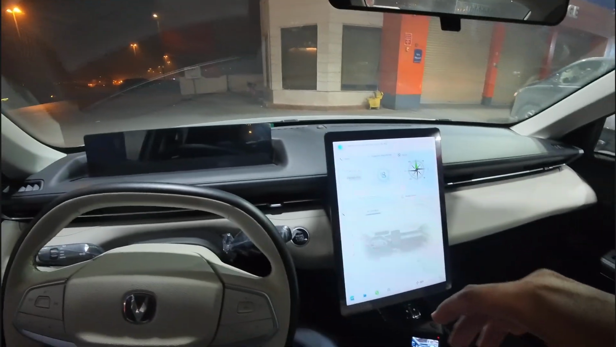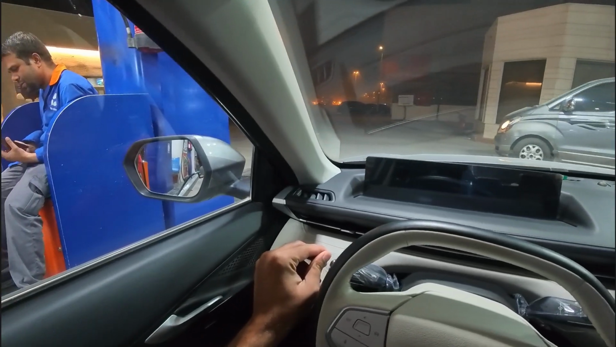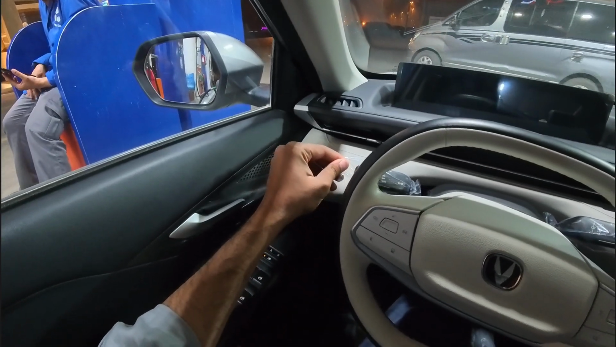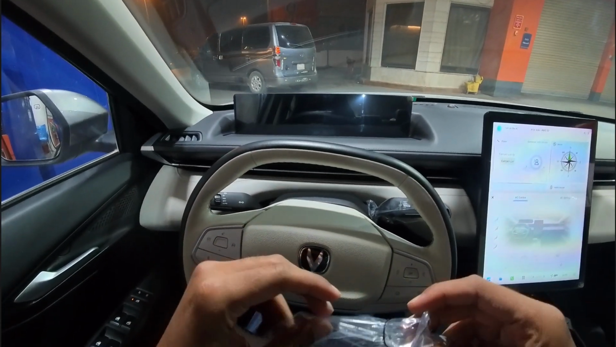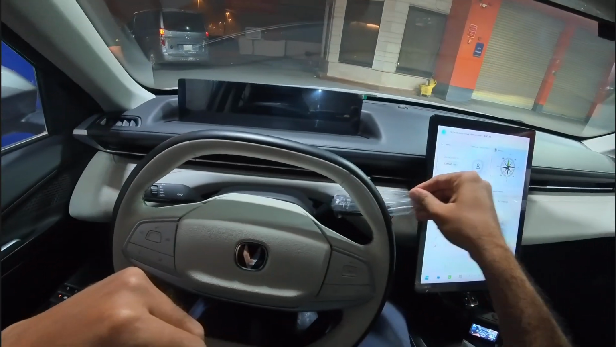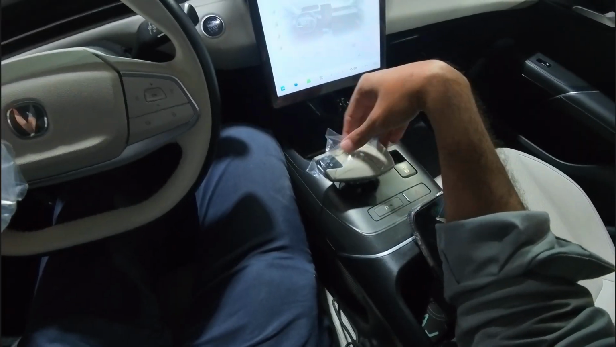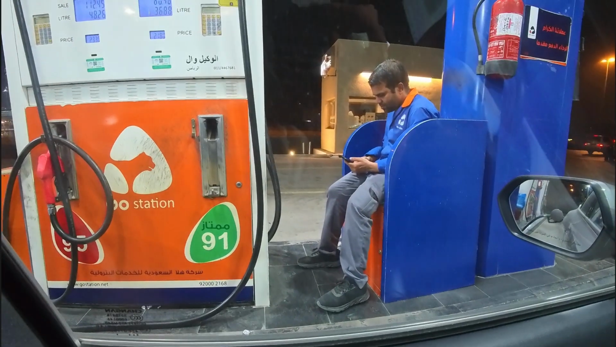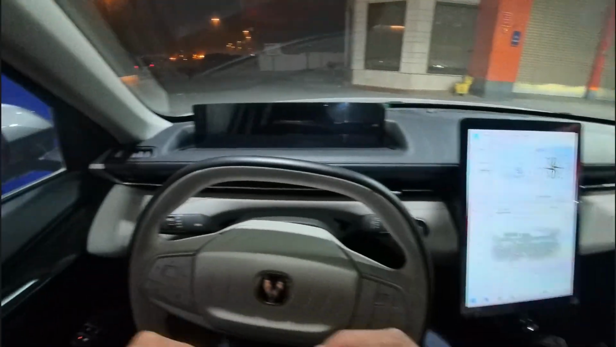So I got the car washed from one place and they put these plastic covers over here. I don't really need these, so we are gonna take it off. This one as well. Yeah, better. What about this? Should we take this off as well, or should we take it off in the next one? Right now the sale amount is 483, and let's wait and watch.